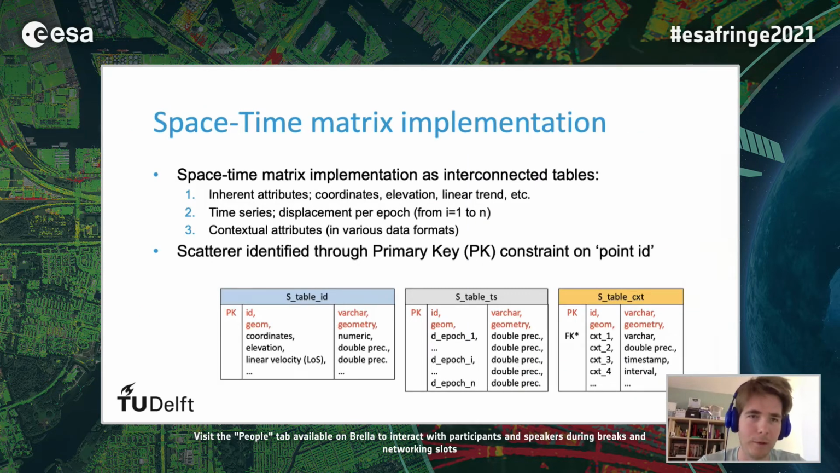In our research, we have set up this space-time matrix implementation in the following way, where we divide into separate modules. The first holds the inherent attributes that are coupled to the InSAR information, such as the location in terms of coordinates, elevation, the linear velocity, and for example, the amplitude information, which is also important.